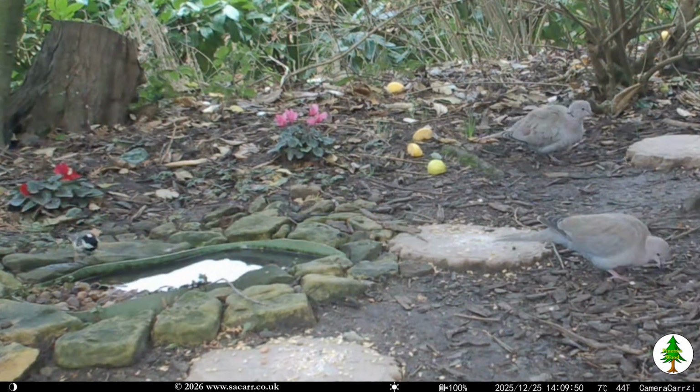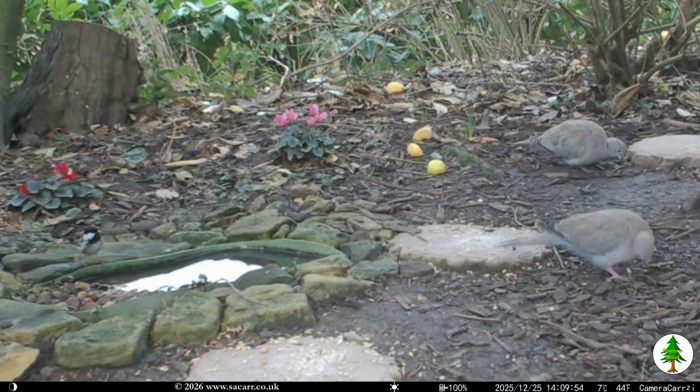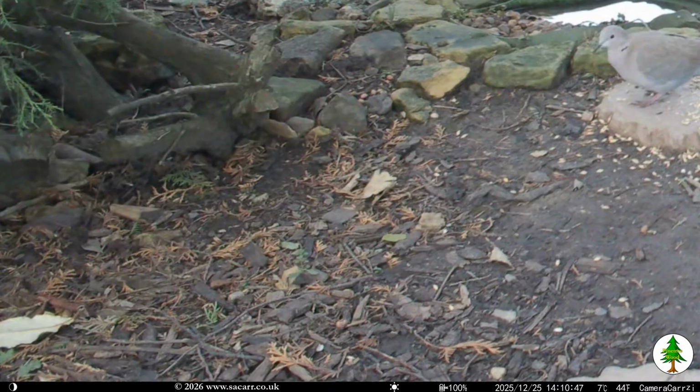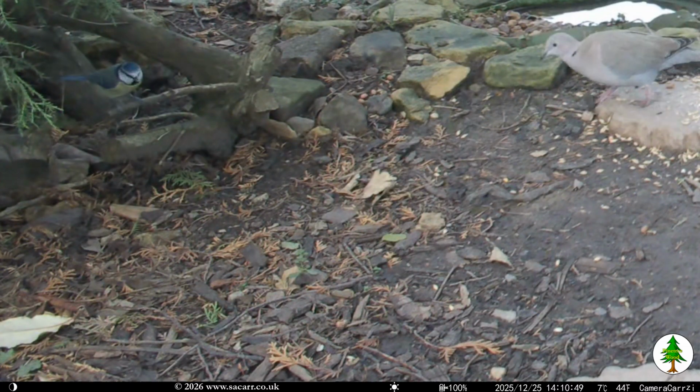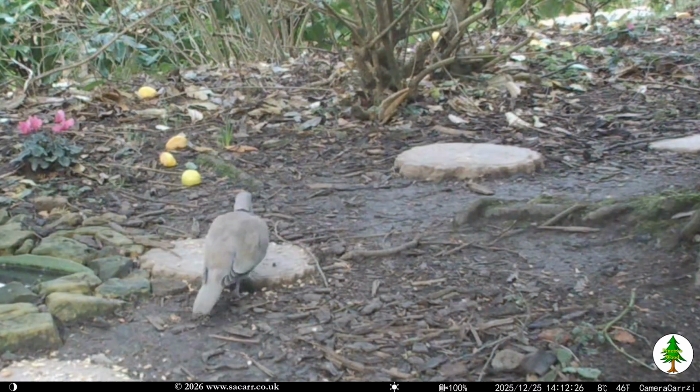At 2:10, the camera caught 2 doves, one of which looked like it had been in a fight. A coal tit dropped in for a drink at the same time. While the doves were after the seed, a bluetit landed at the juniper. A quick food grab and it was gone.